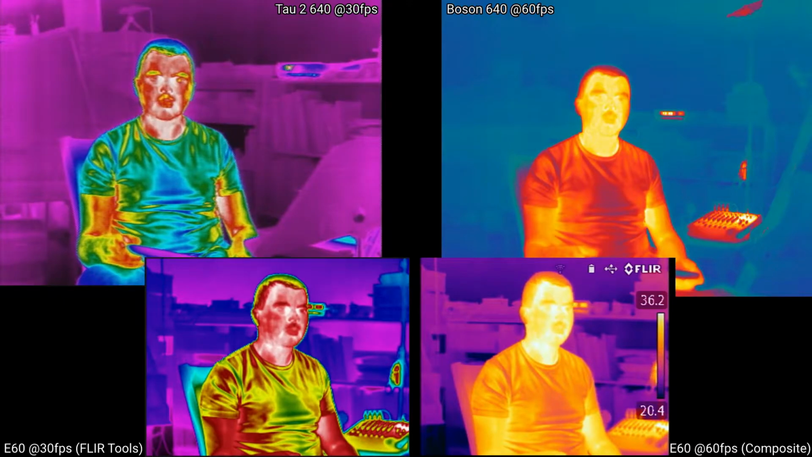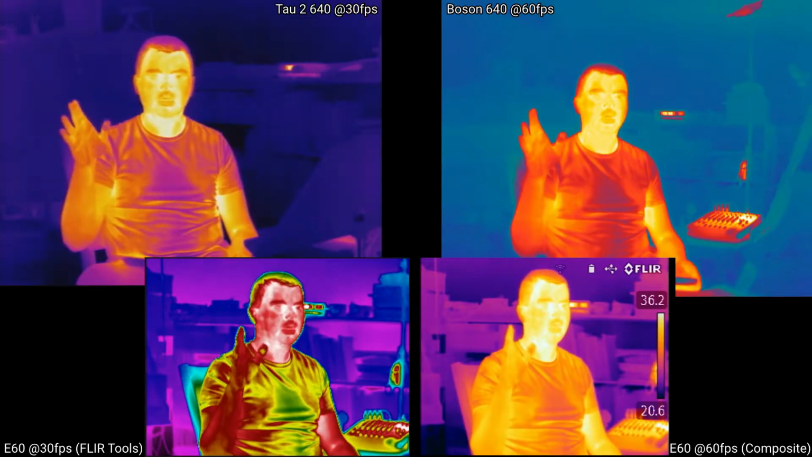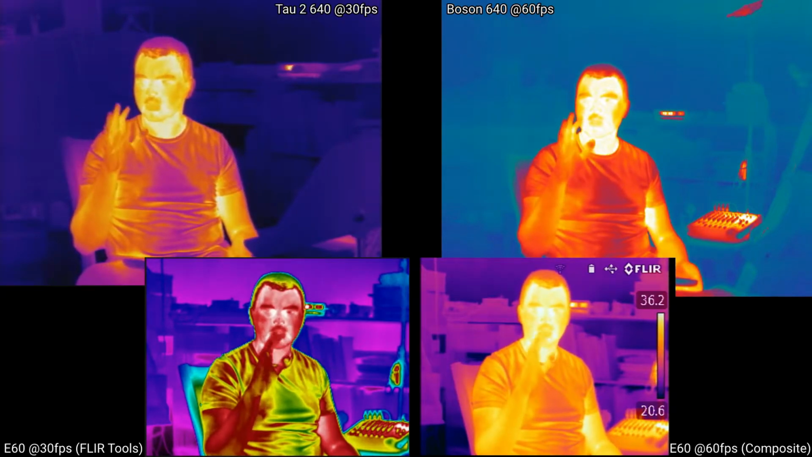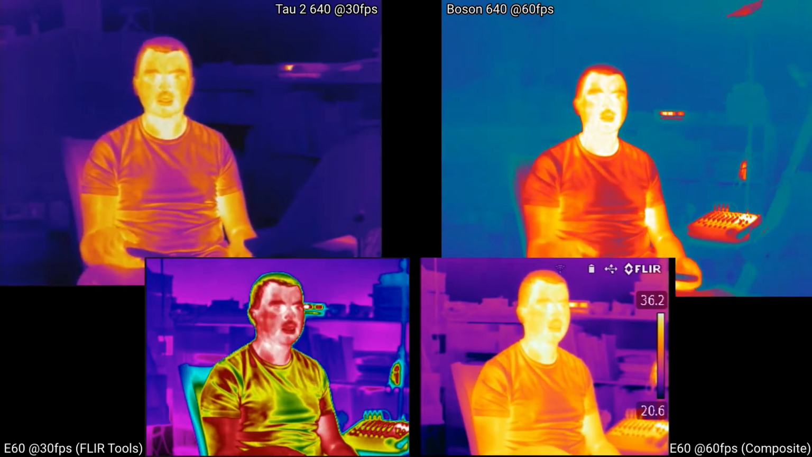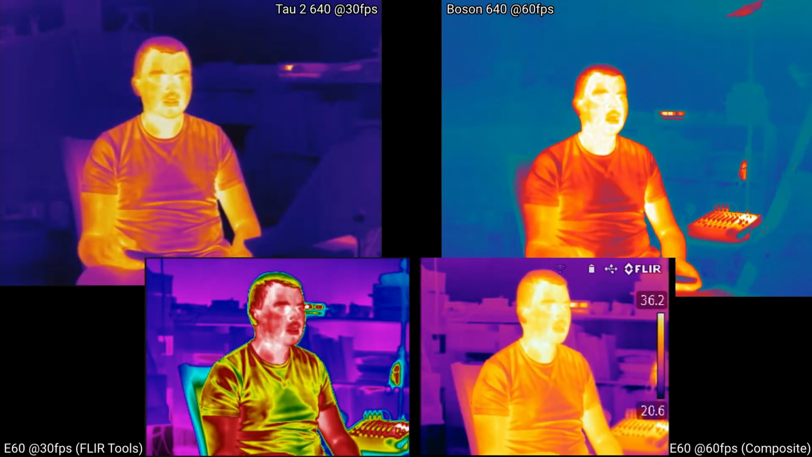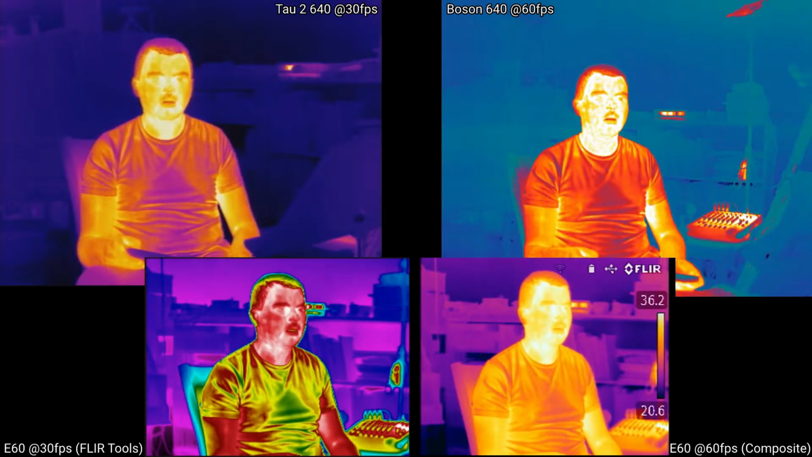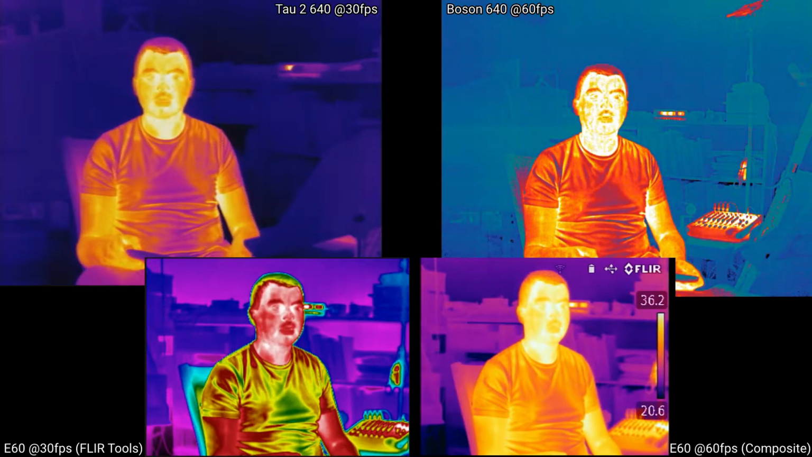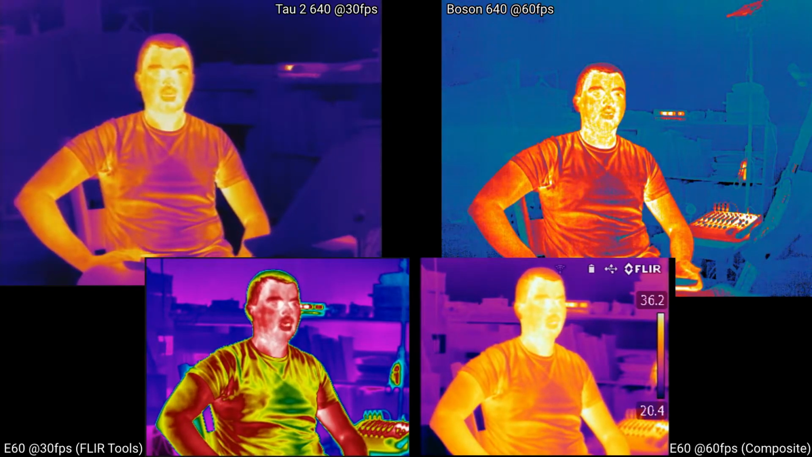Go to my default, which is Fusion usually. So there are slightly different palettes on the Tau 2 and the Boson, but this is a similar level of edge detection, a similar sharpness to the two images, with approximately the same focus. But if you take the Boson application and you start turning up the detail enhancement, let's say 1.5 or so, it looks like there's a lot more definition. There are a lot more harder edges on things, and the crinkles in my shirt are much more pronounced.